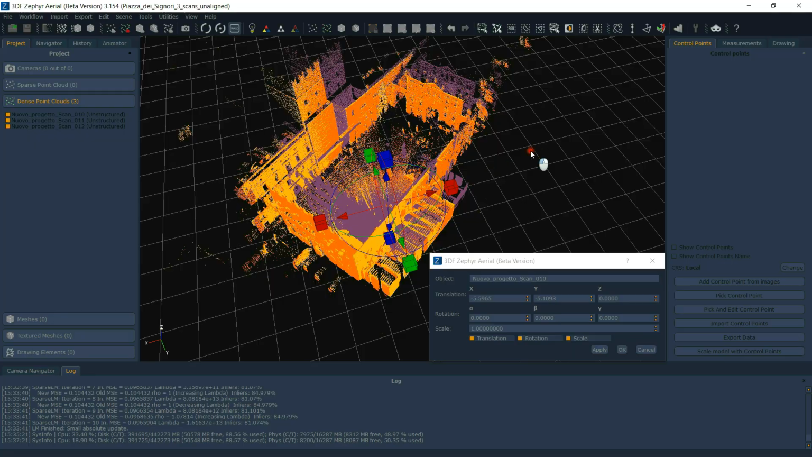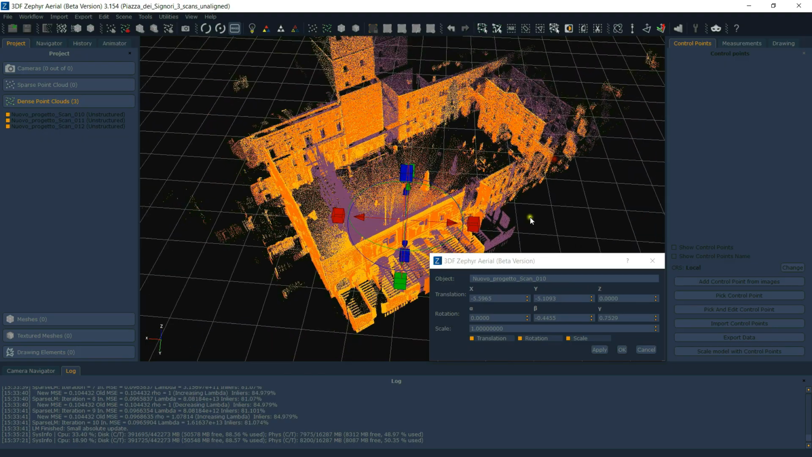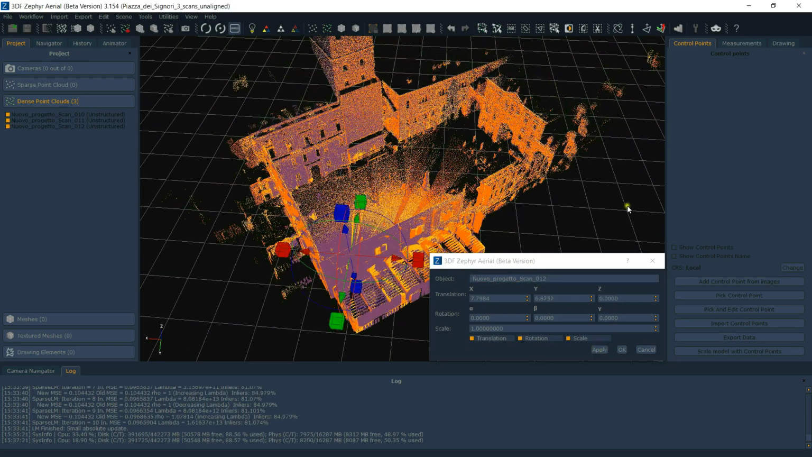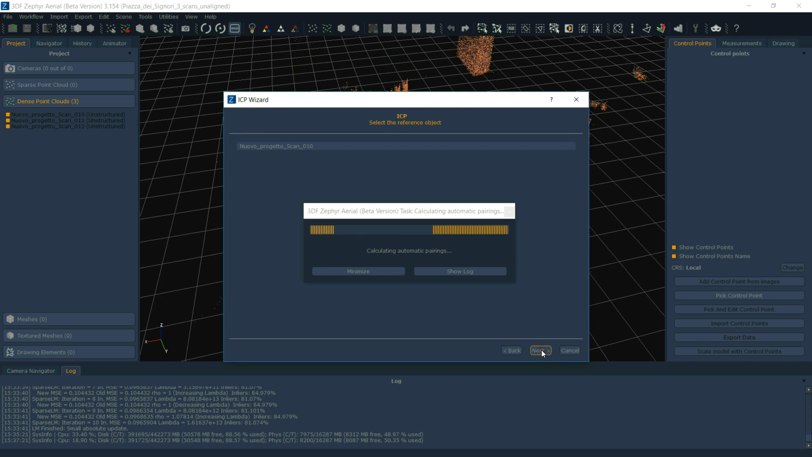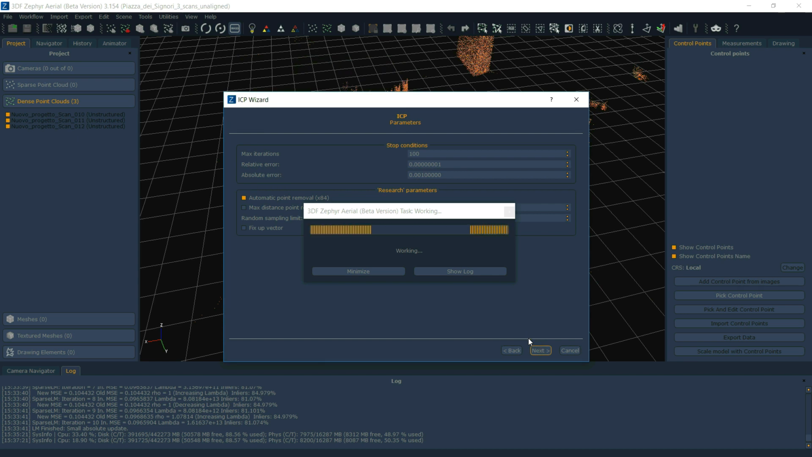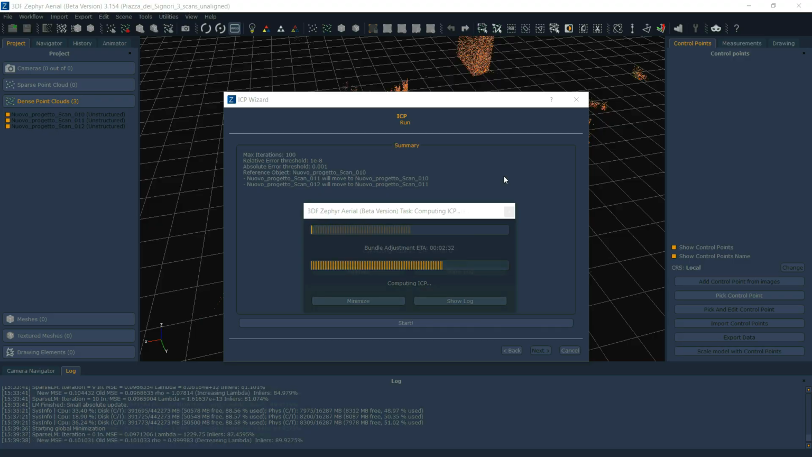So I'm doing a rough realignment inside of Zephyr, and you can do that via control points or via visual gizmo, which is what I'm doing right here. So you roughly put them together, and then you can run the actual ICP bundle adjustment, which allows you to do the registration of the point cloud. As you can see, the pairing is completely done automatically. Then you can change the stop condition and usage parameter if you wish.